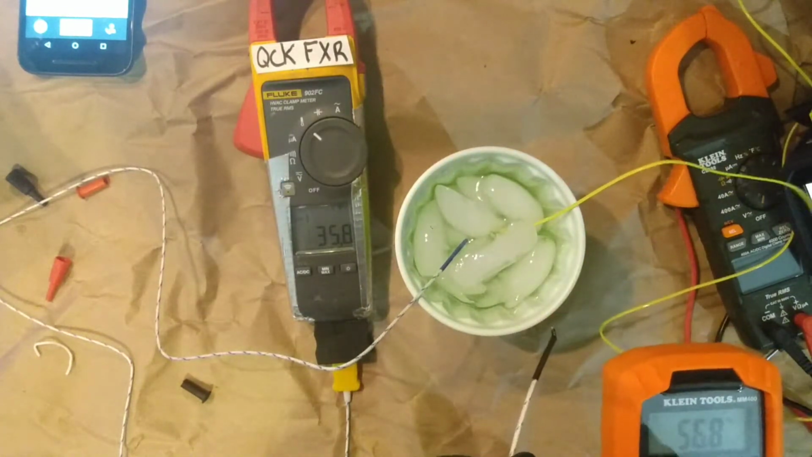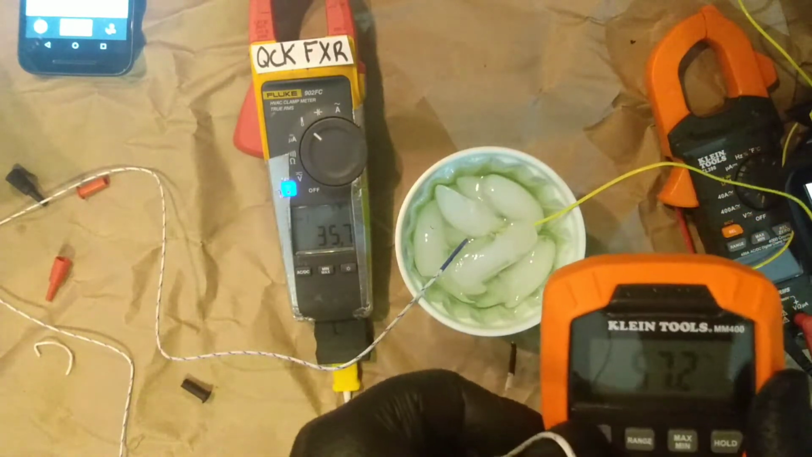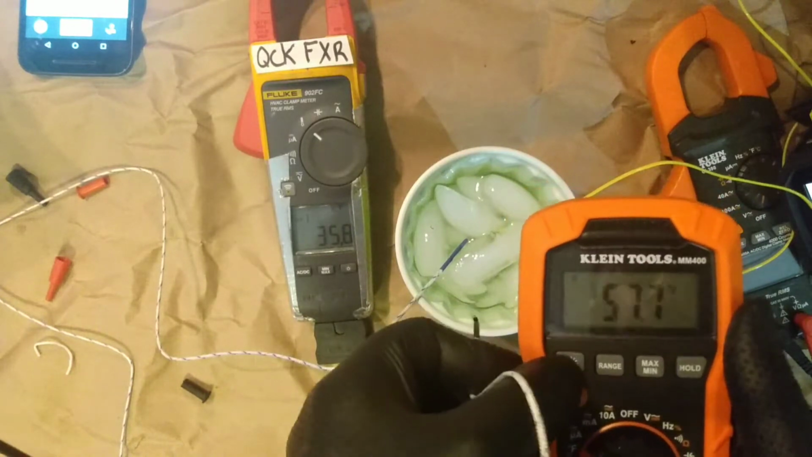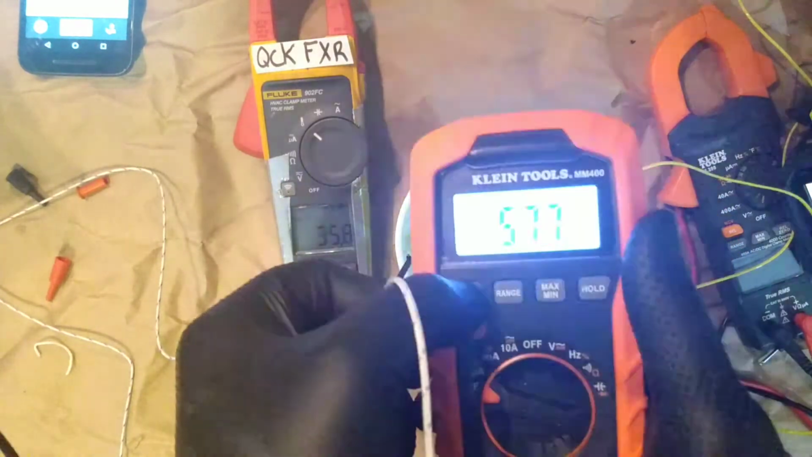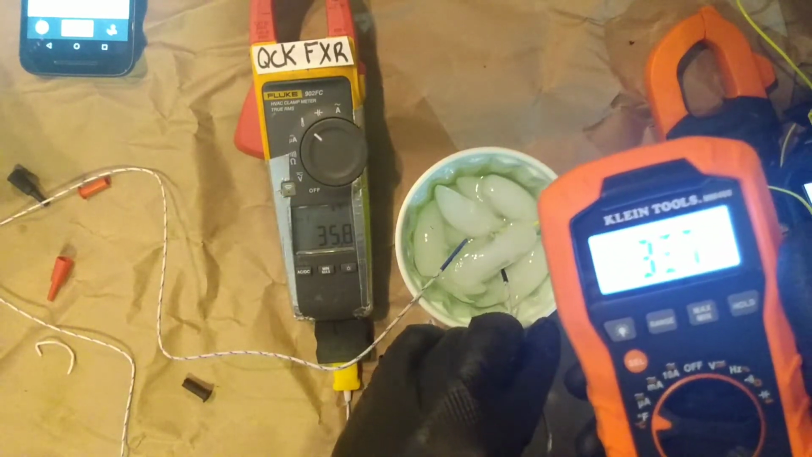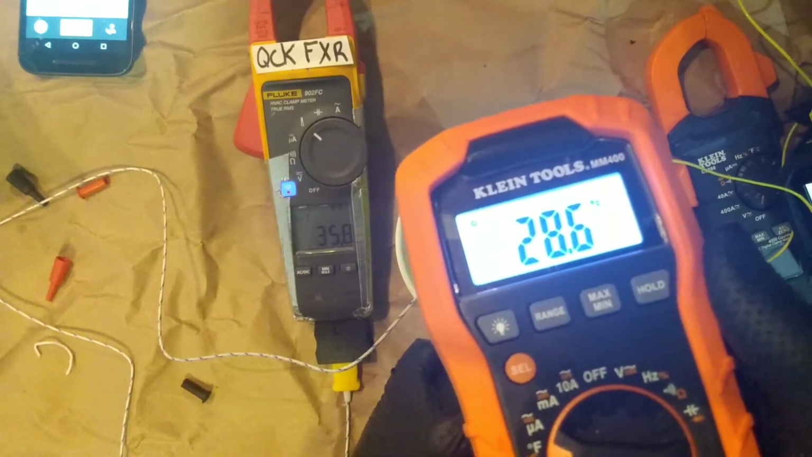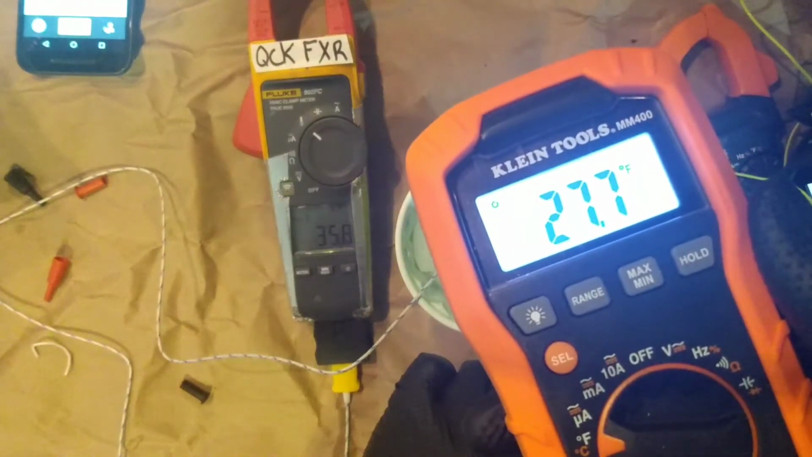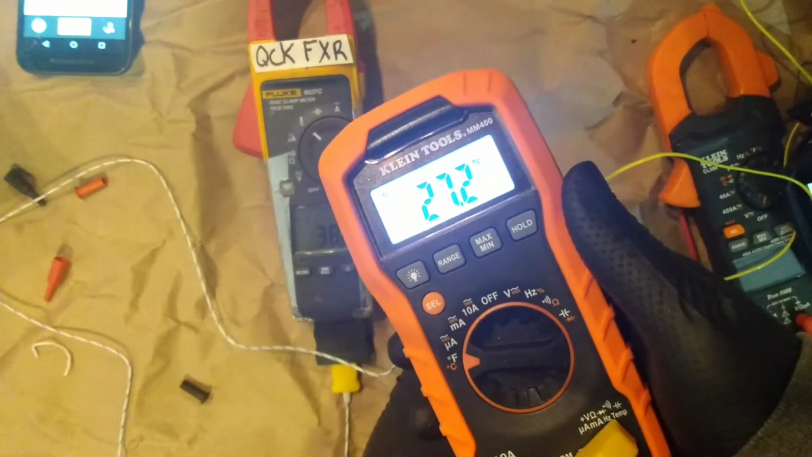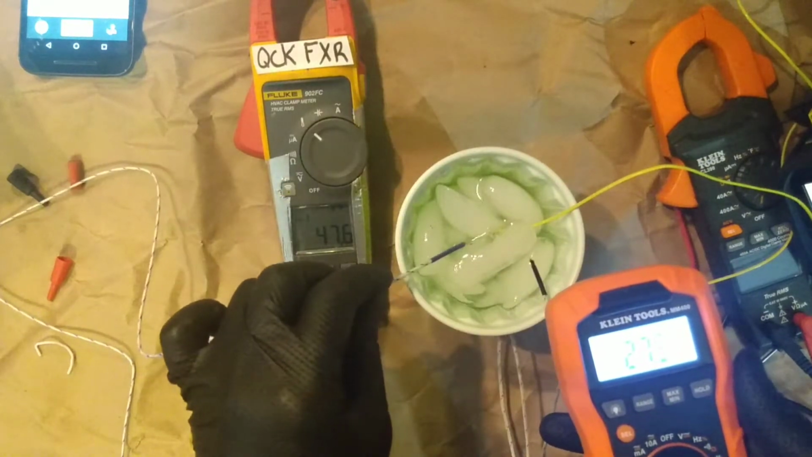Let's see what this client is good for with electronics. Okay, let me get down now. No light. No light. There we go. This car has been good to me. Automotive electronics. Yeah. Okay, client. See the Fluke.